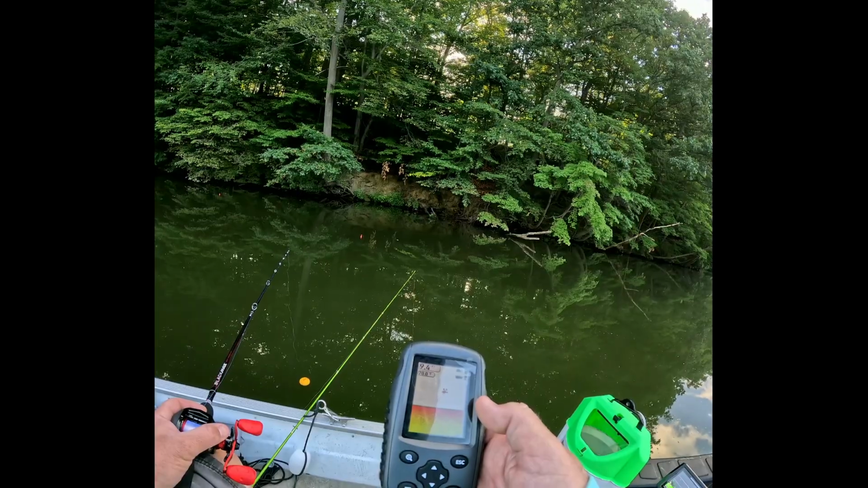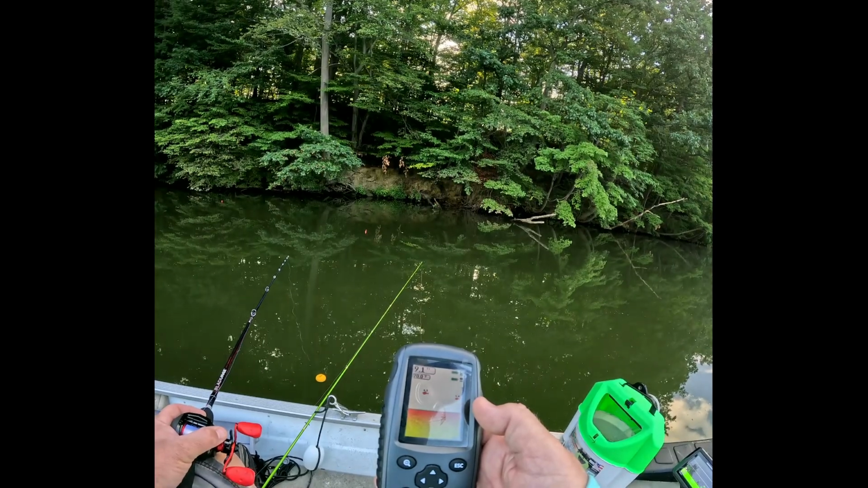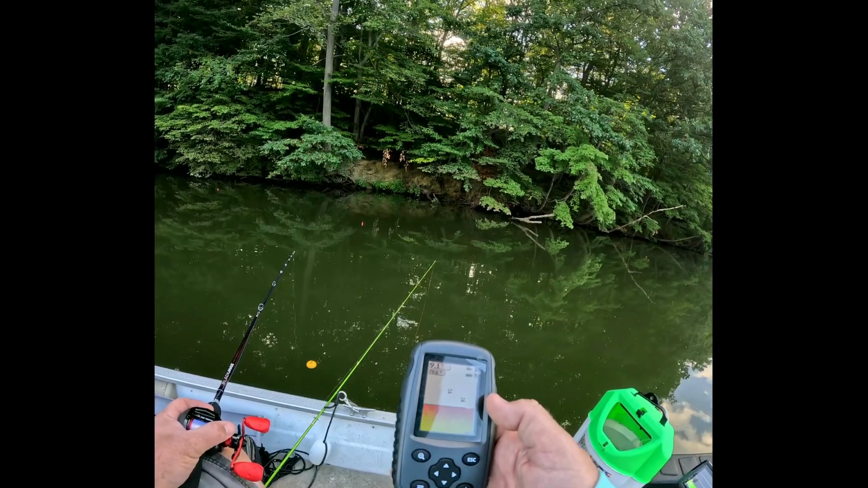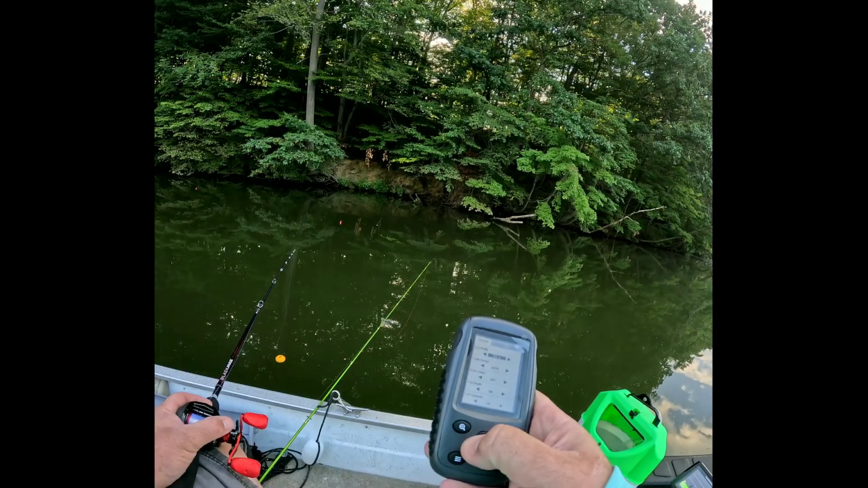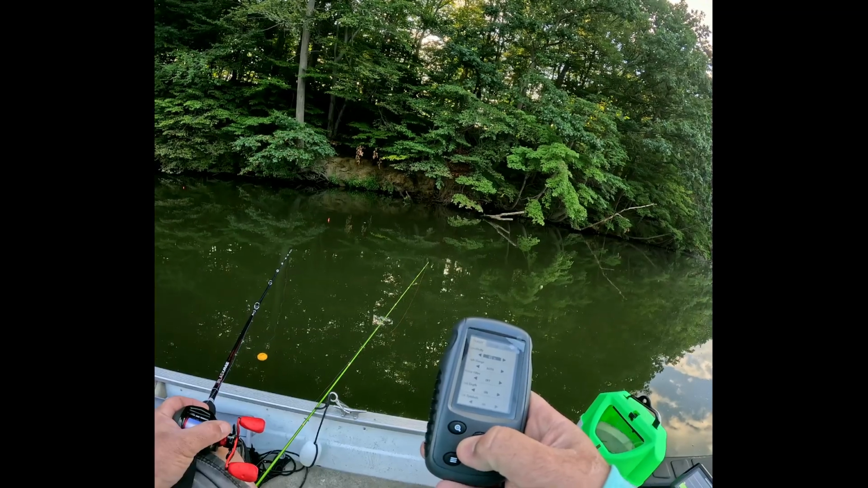Now, some of this stuff it's reading is fish, I'm not sure. I see stuff on the graph, but it looks like the grass bed that's in here, so I'm not positive that's fish. Maybe our sensitivity is too high. Let's turn it down to about 45.